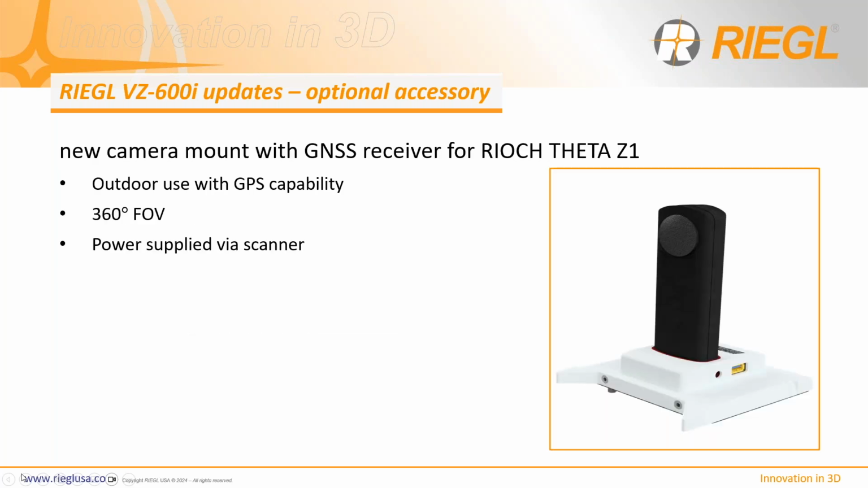Also new accessories for the VZ600i is a new camera mount with a GNSS receiver for the RIEGL Theta Z1. If you remember, in the past the first generation mount did not include GNSS GPS capability, but now with this new mount, when scanning outside, you can also pick up GPS information for your 3D point cloud.